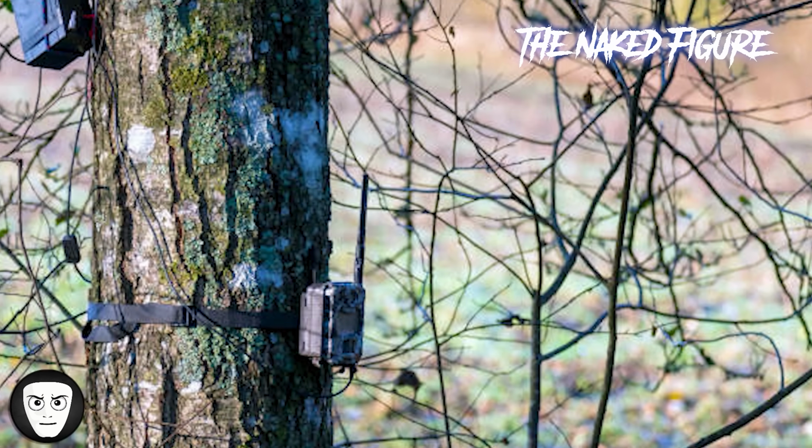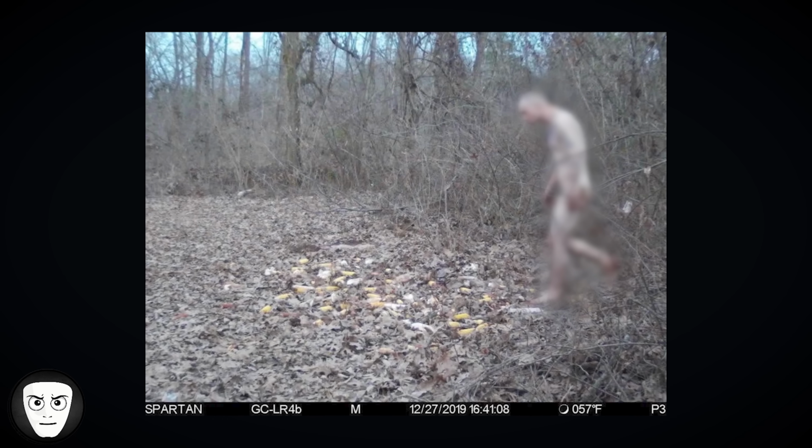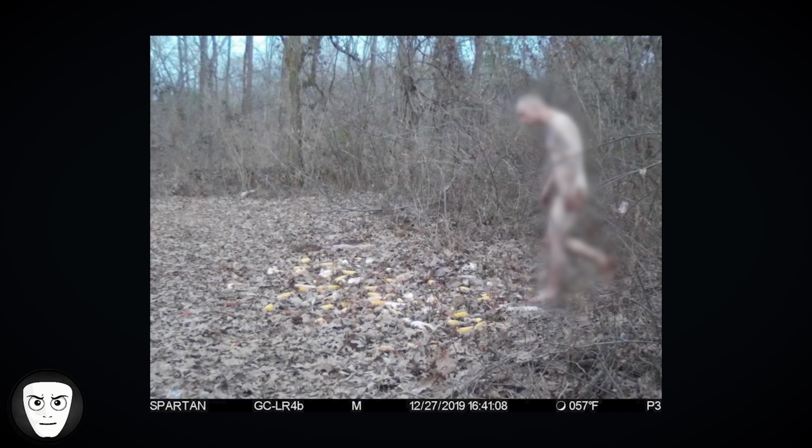In 2019, a trail camera set up in the woods captured a disturbing image during the daytime. Partially emerging from thick bushes was what appeared to be a man without clothing, seemingly holding something in his left hand. With only a single image available, there's no way to know who the person was or why they were there.